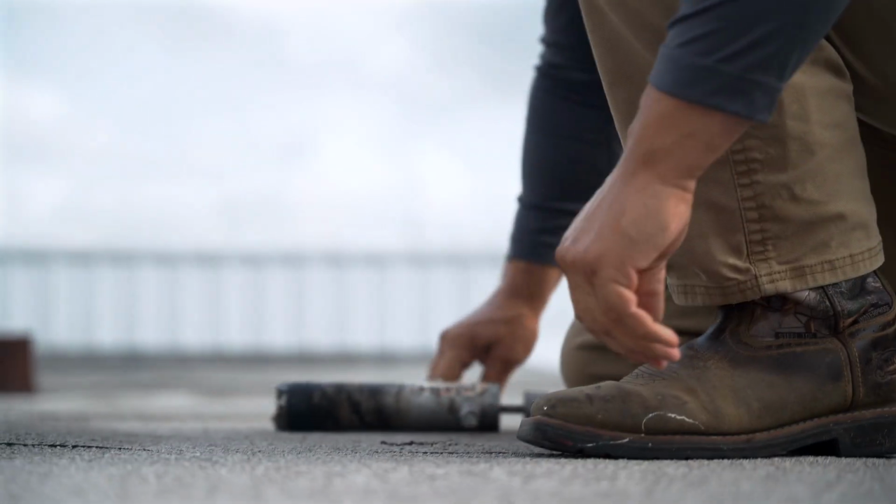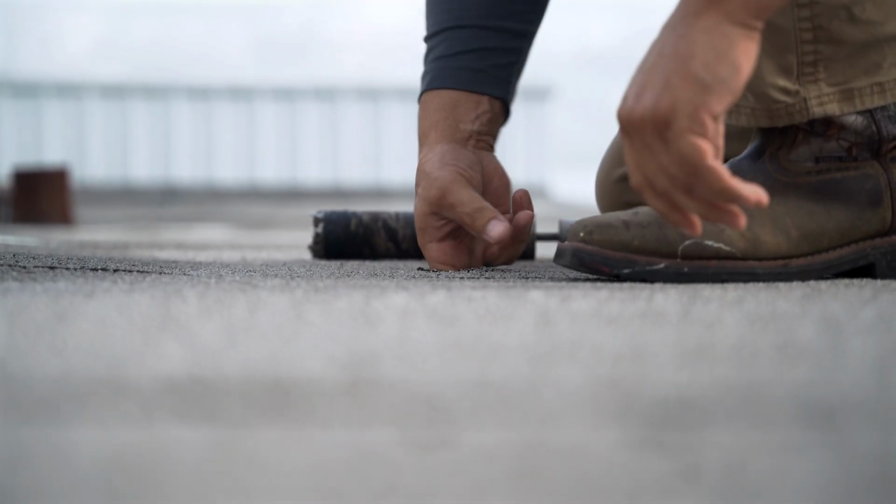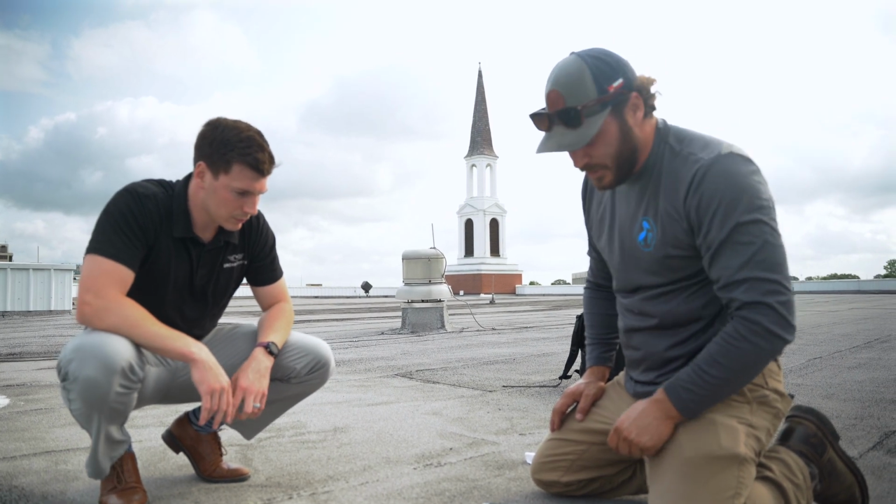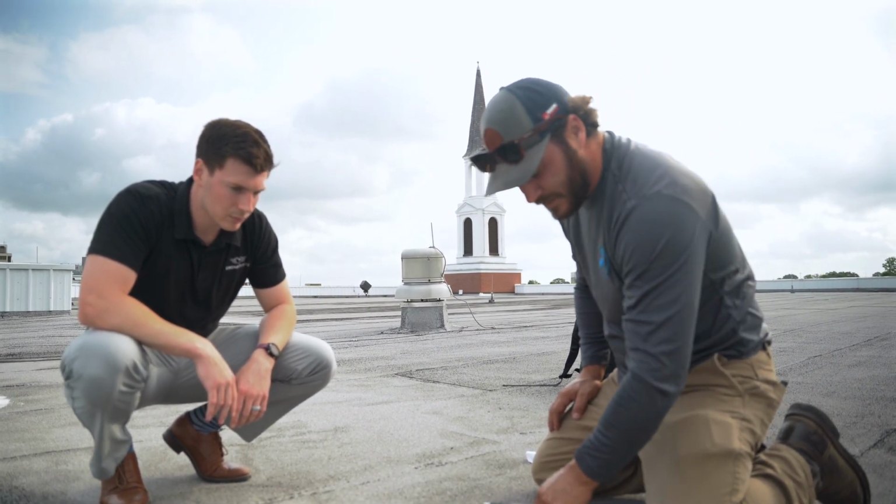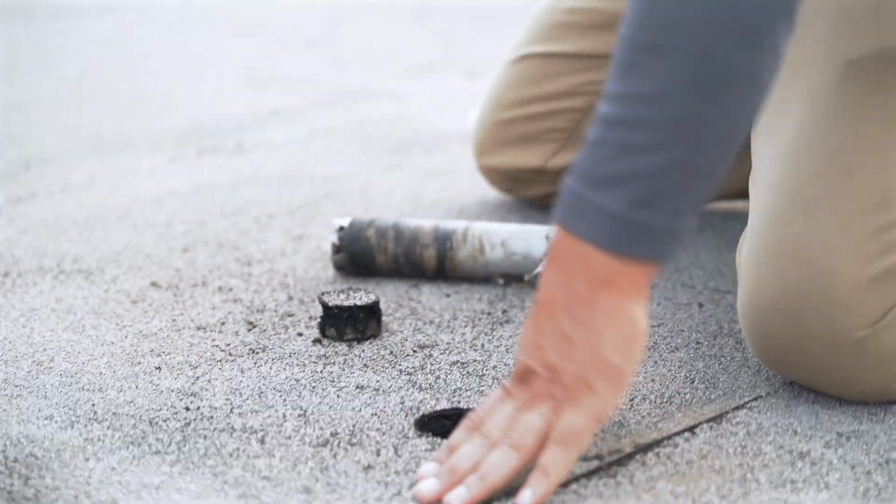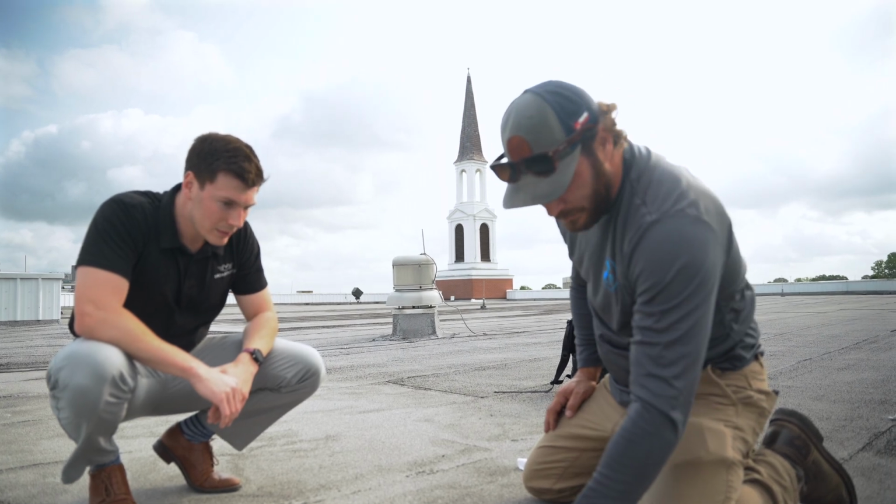We're able to drill in and see how far the intrusion has penetrated, if there is water present, and how many layers are affected, so we can have a greater understanding of the scope of the damages across the roof itself. Most likely we should have pulled out a lot more of the insulating substrate. Due to it being so compromised and wet, it actually kind of turned into mush.